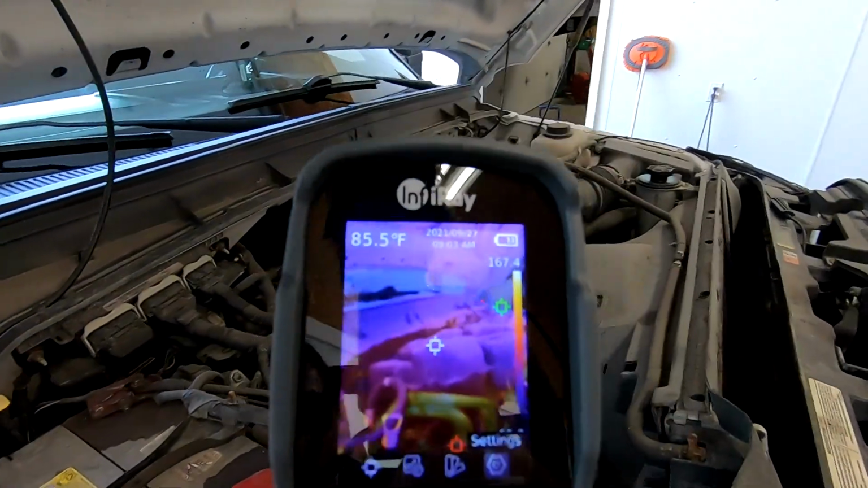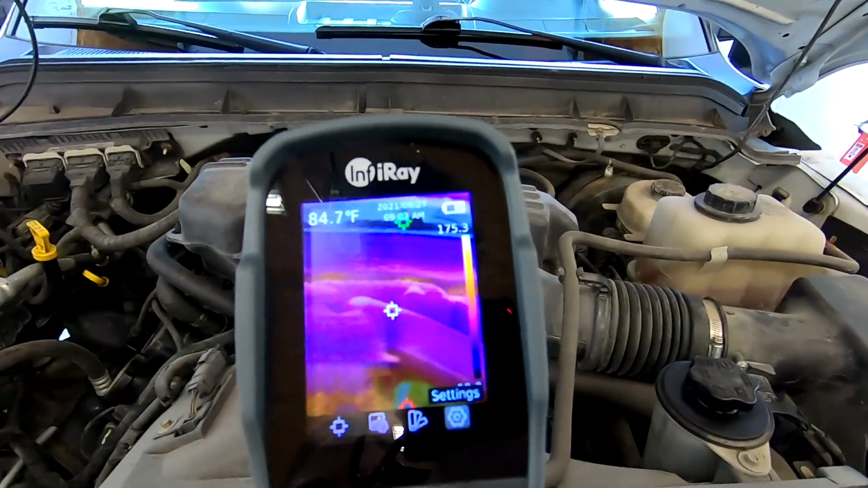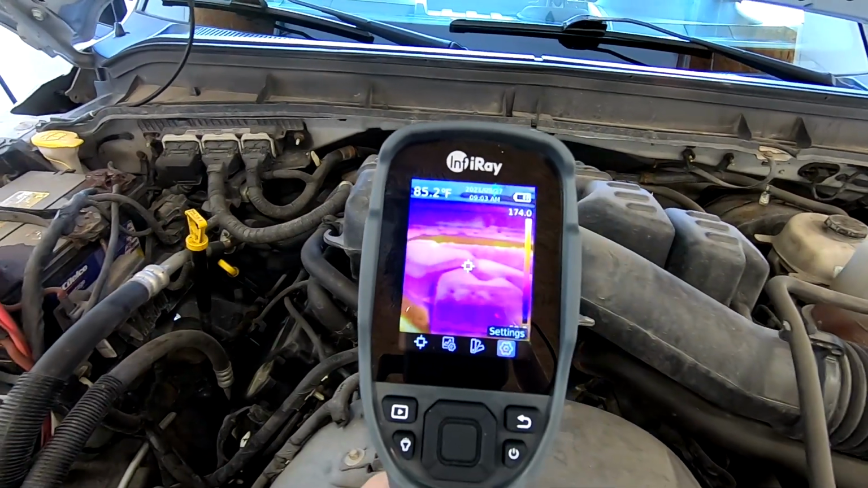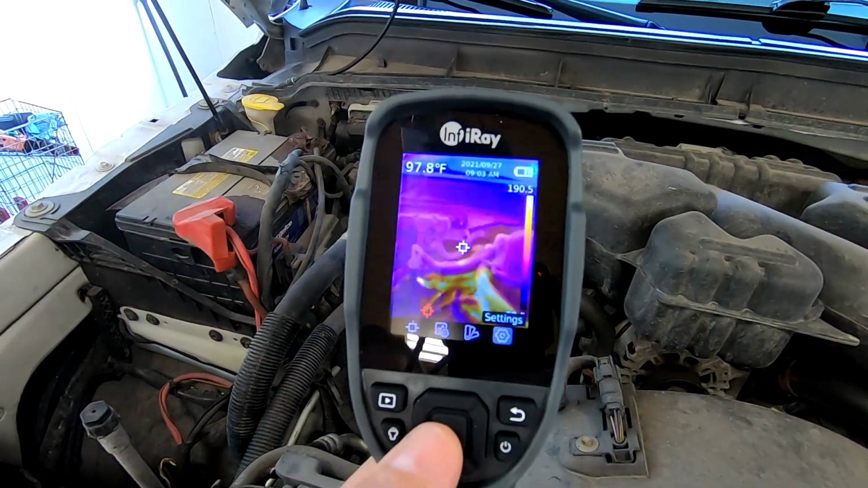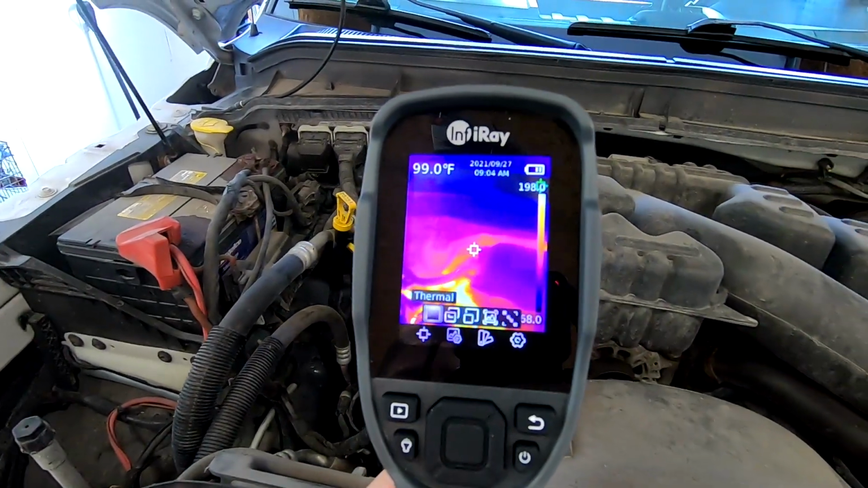It is rated to take a 1 meter drop. It's IP56 rated. You can dunk it in water, although I don't think you should treat this stuff like that. This is more of a precision instrument to me, but there's so many options and so many different things on this that you can go through and do, including that software package.